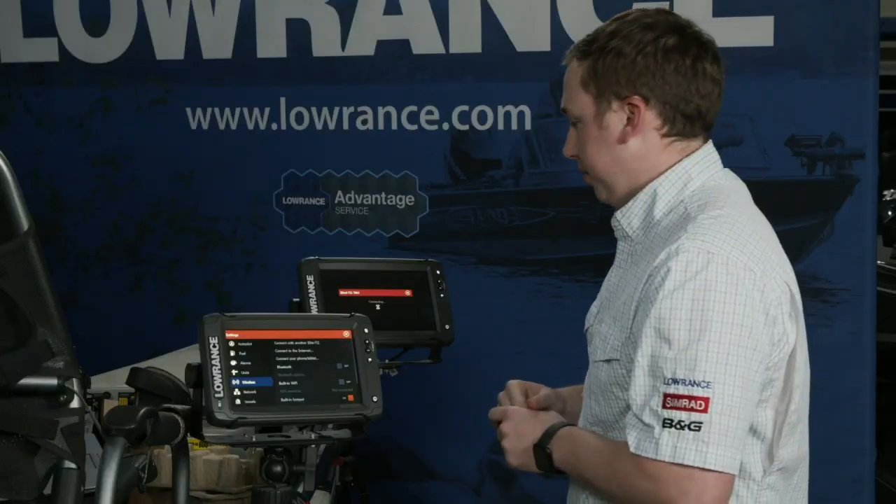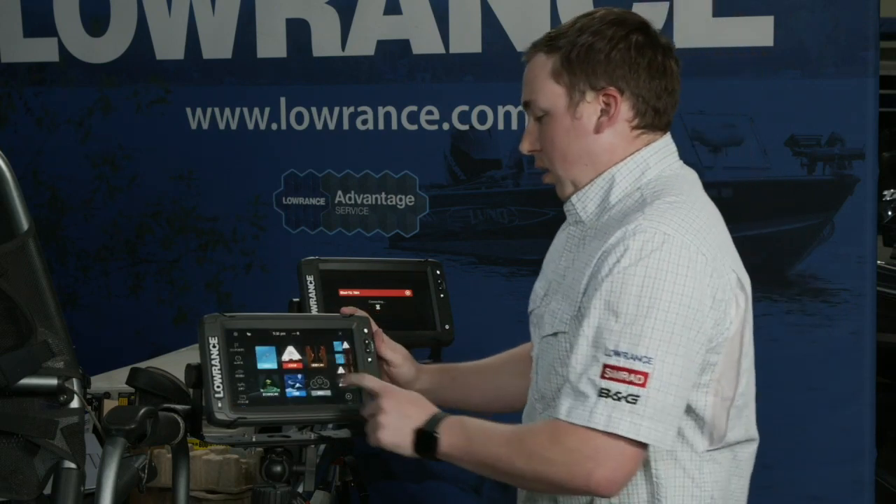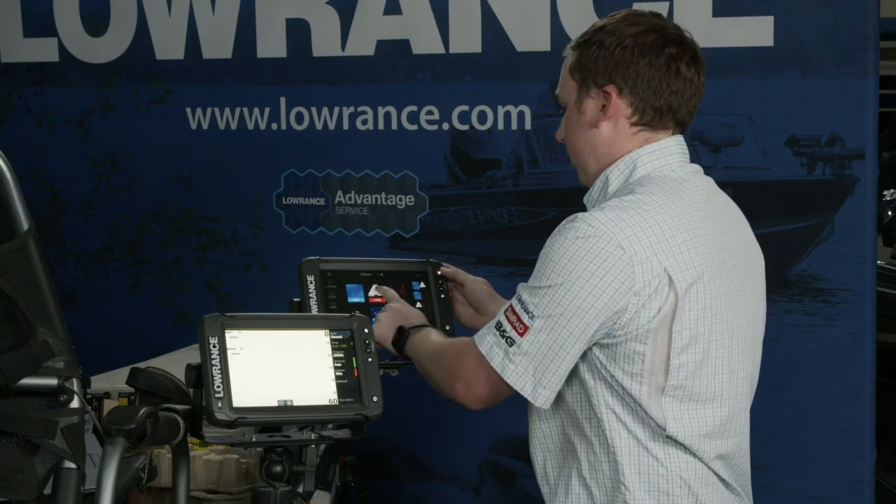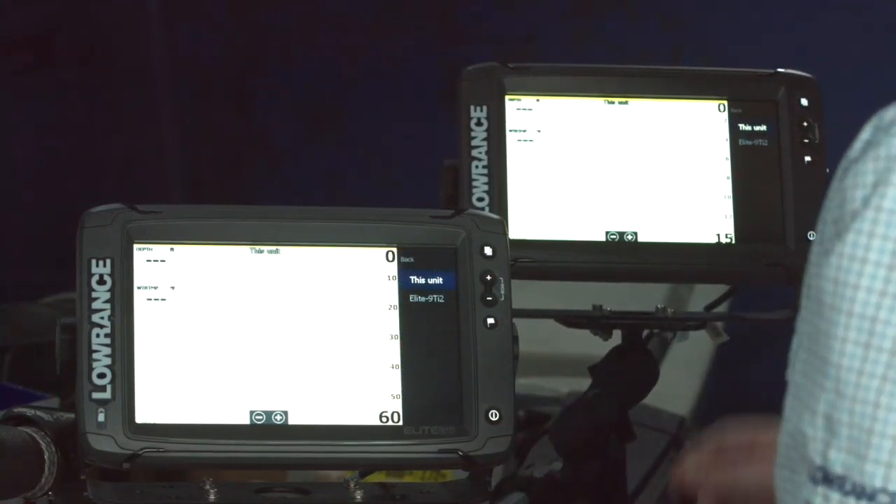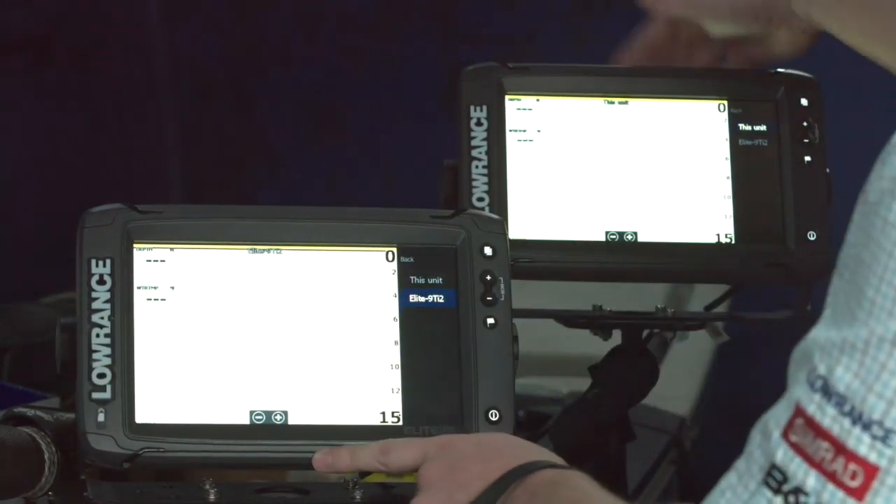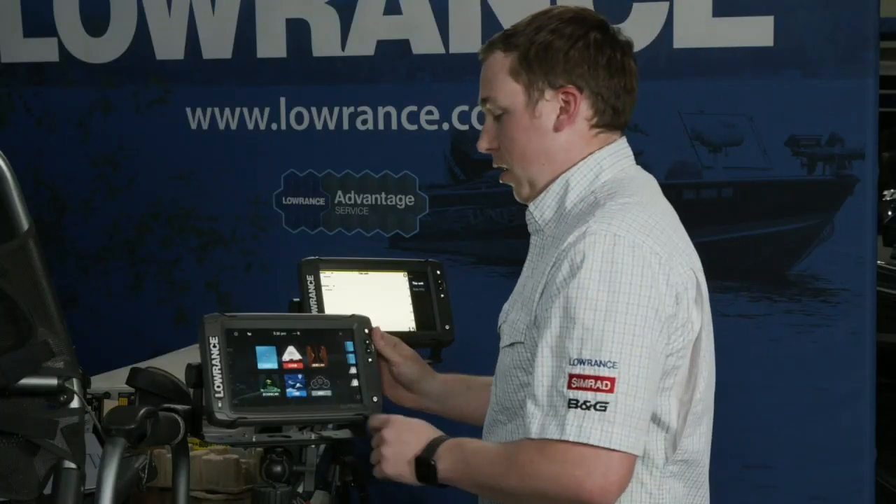Now they'll be connected together. So whenever I go to, like, a sonar panel, I will see a source button that will allow me to switch the source from either display. So right now they're both looking at themselves. But I can source this one to look at the sonar on this side, or I can source this one to look at the sonar on this side. So I can see either sonar in either place.